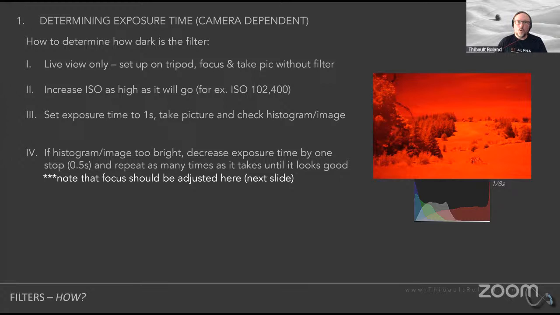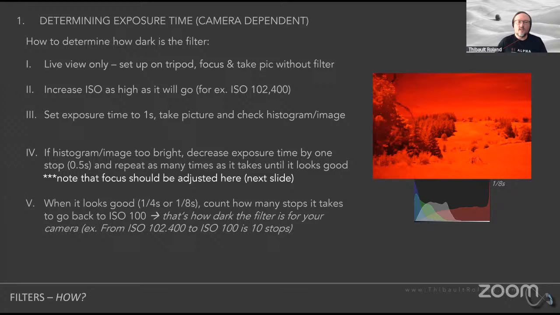The next thing you're going to want to do is go back from your super crazy high ISO, which is 100,000 something, all the way down to an ISO number that's really good for your camera.